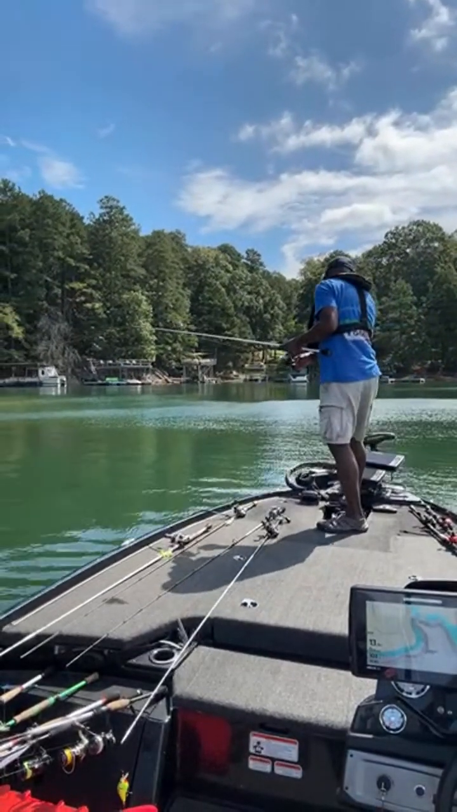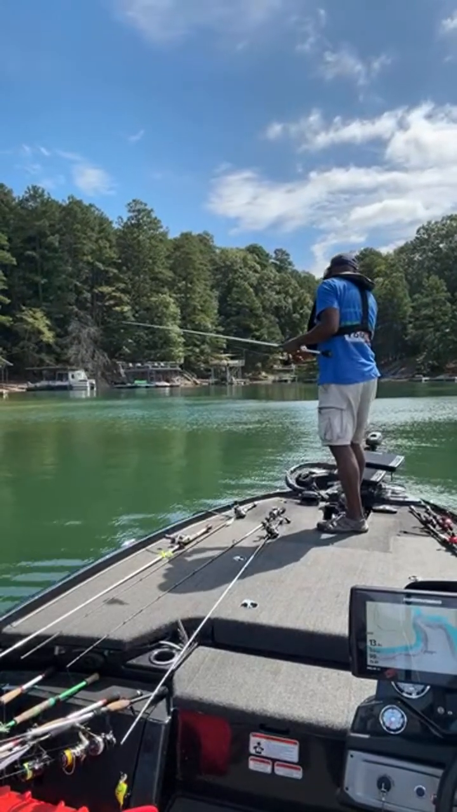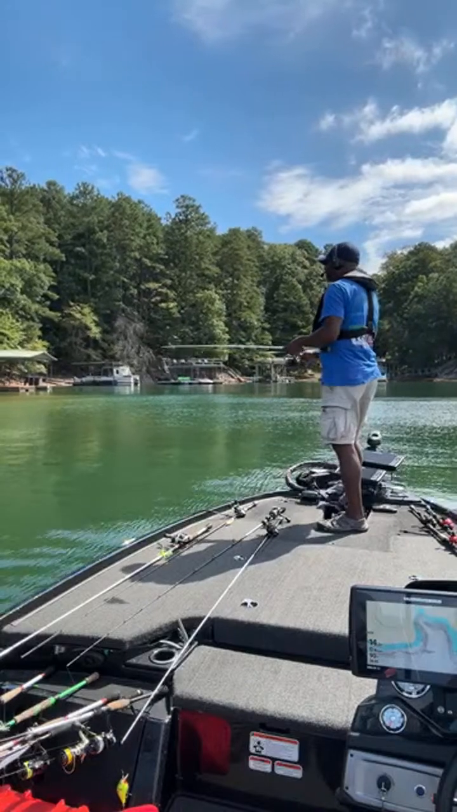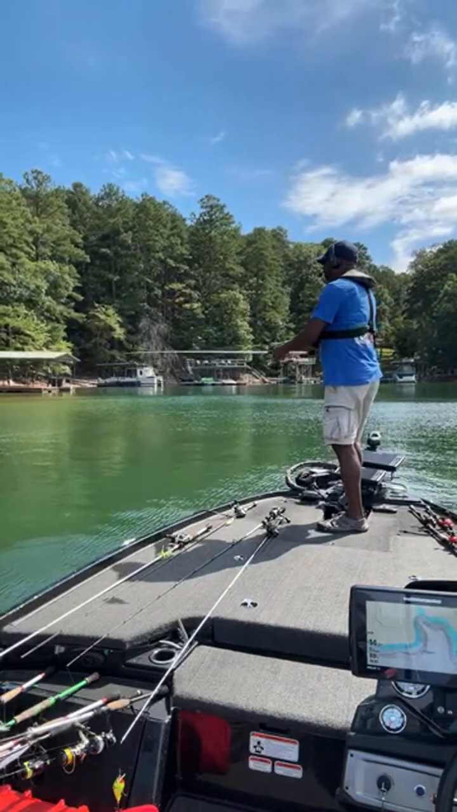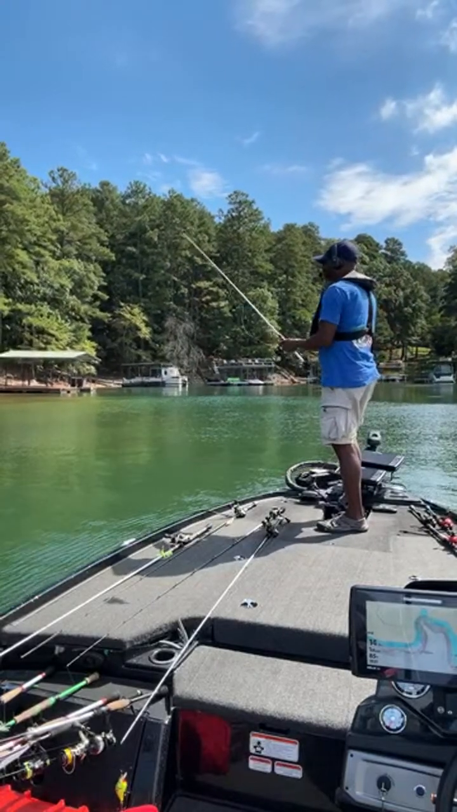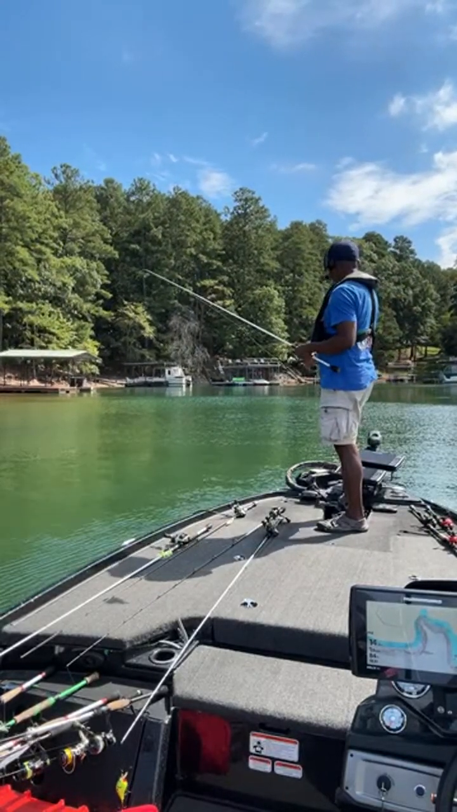Keep on rolling. And as we're rolling, scanning around, scanning left or right, didn't see anything. All right, while I'm passing by, might as well give it one more cast over there, see if anything will come from under that dock.